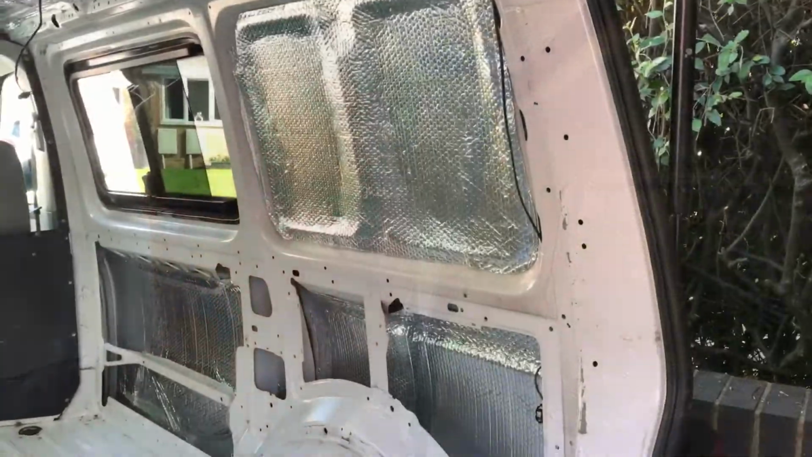It's a really hot day today, so I'll show you quickly now. I've still got the floor to do in a minute, and then obviously I've got this wadding stuff to put in, and then I'm going to start putting panels on. So this is what I've done so far.